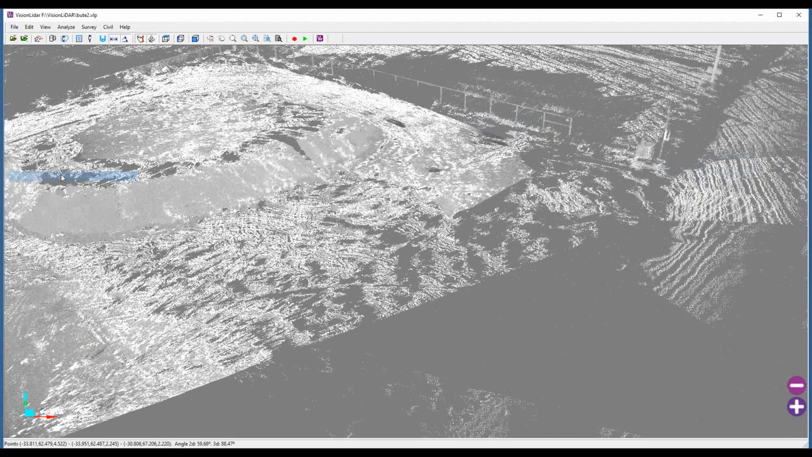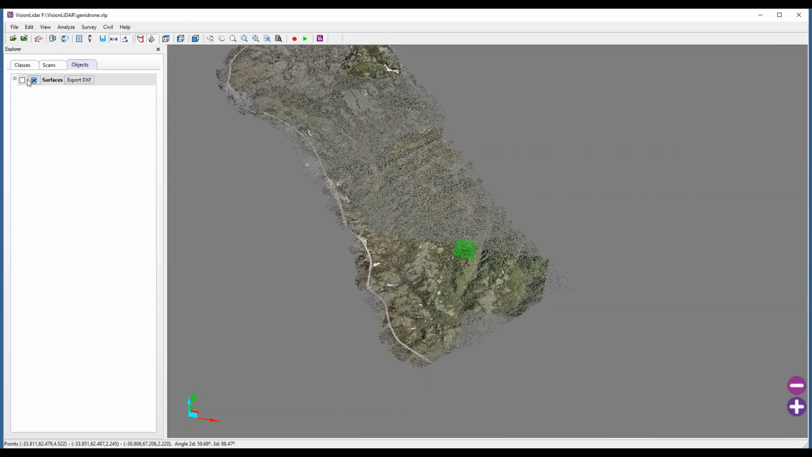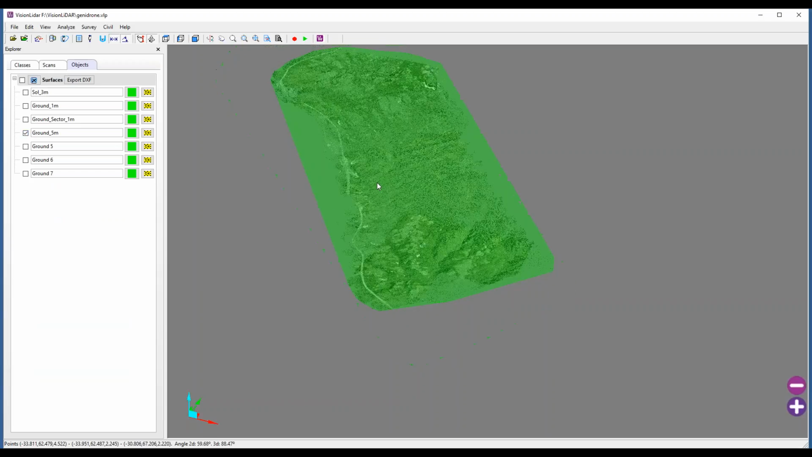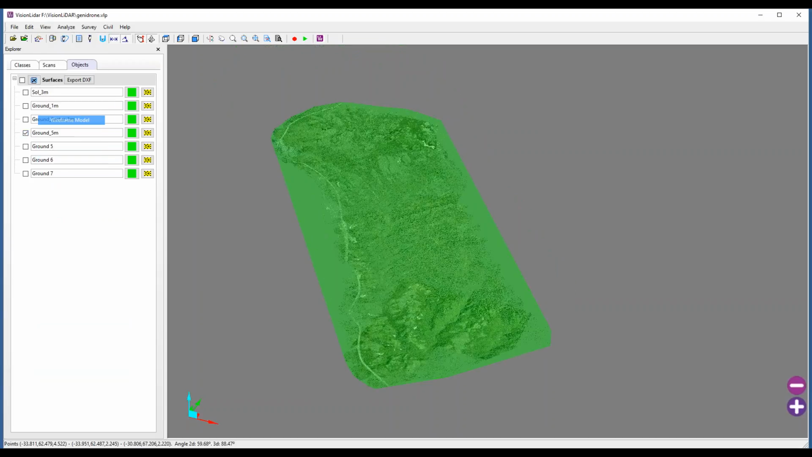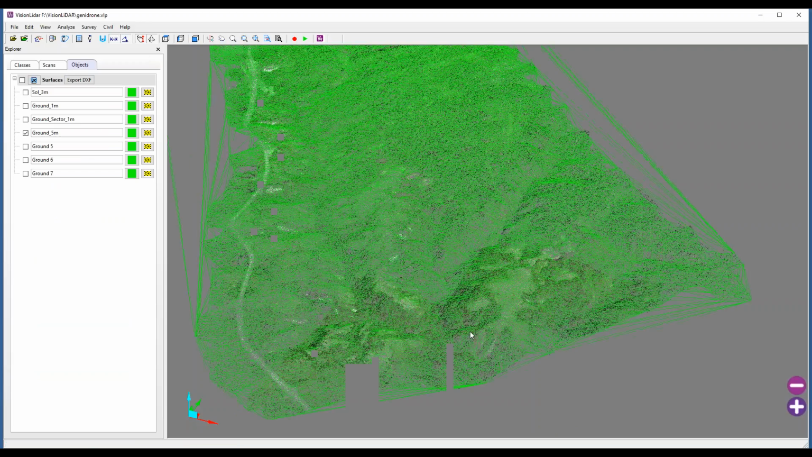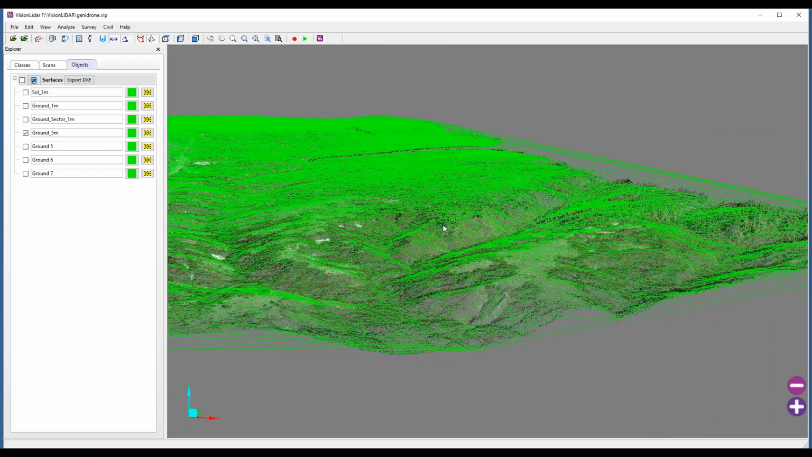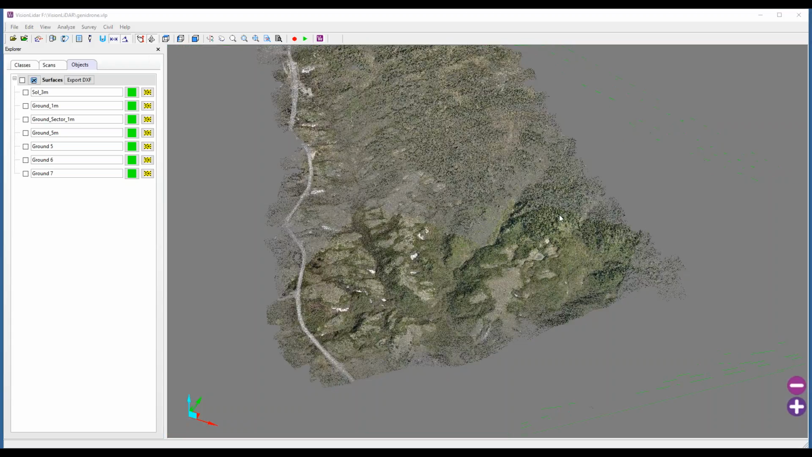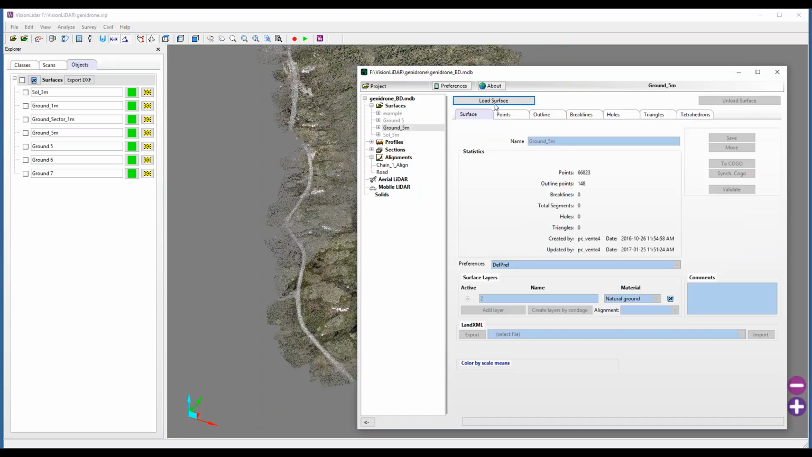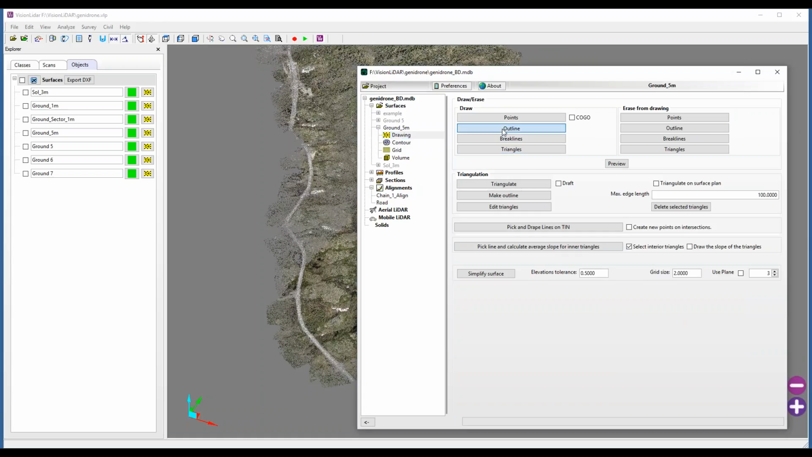Maybe showing you a bit of a bigger type of project. So even going back to our very large project that was collected by drone here, I'm just going to show you this. So I have my triangulation that was done on this surface as well. So I've detected my ground and triangulated my surface. So it looks something like this. And with my civil tool, again, I can look at my surface and draw it out here.